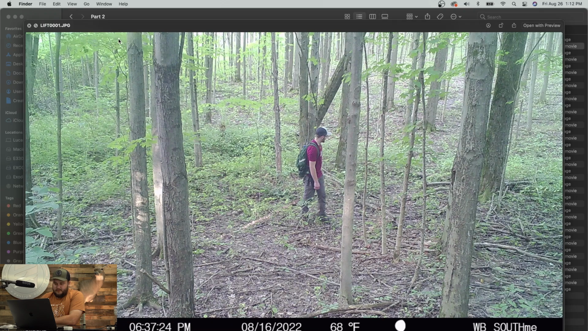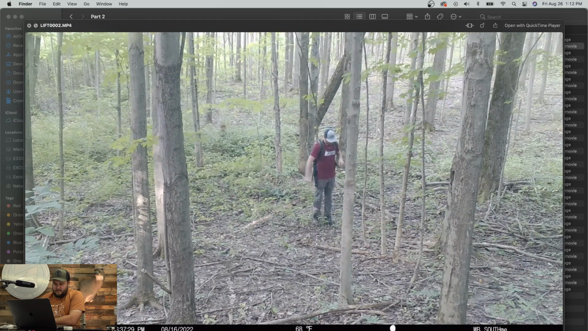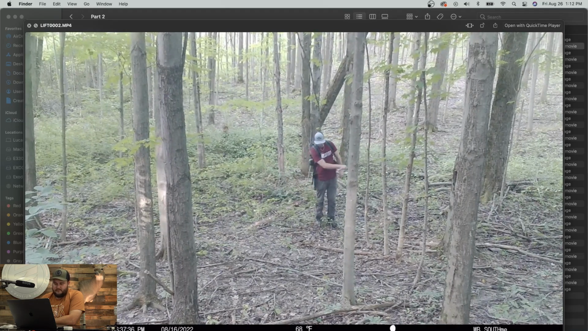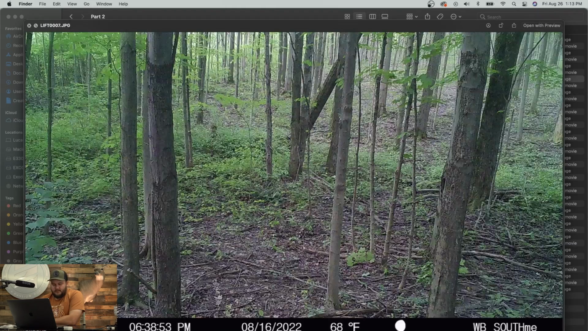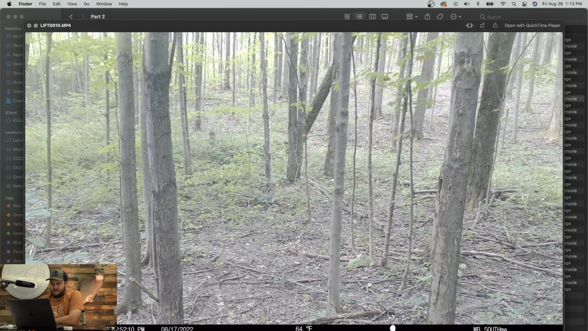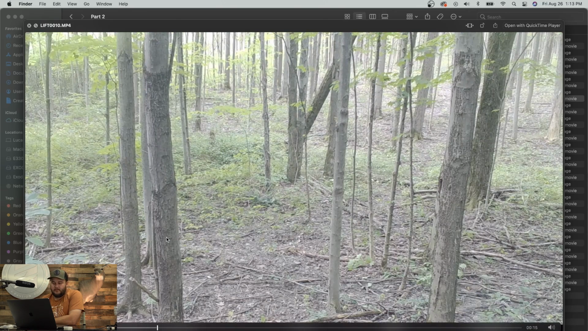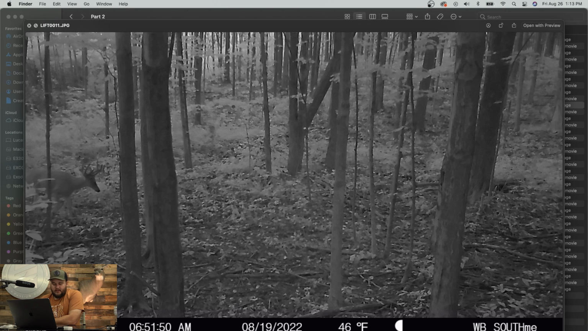All right, part 2. This is where it gets interesting. There's Jase. I don't know what he's doing there. All right, and that's us leaving there at 6:38 on 8/16. Nothing until the very next day. Looks like another doe or something hauling down through there. Now we get into the bucks.